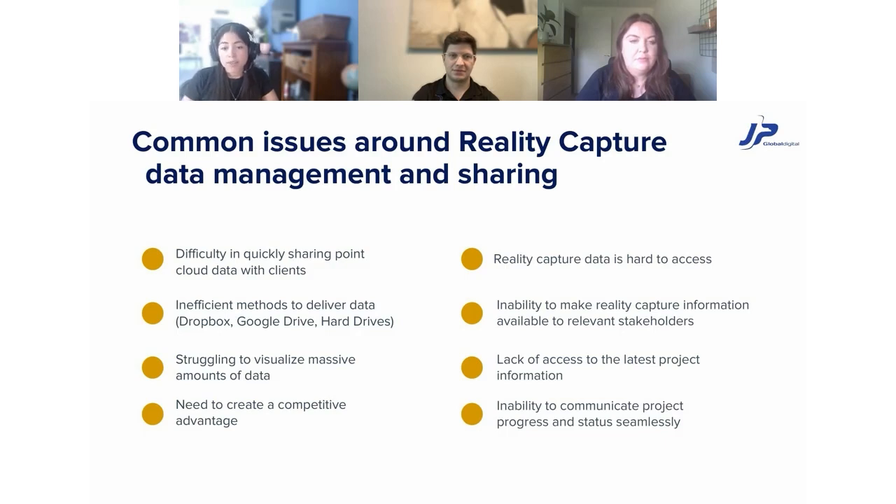So without a streamlined solution in place, some clients, some people may struggle with making sense of the data. They really don't understand what they can do with it. And of course, this all leads to delays and potential reworks. Additionally, the process of onboarding clients who are unfamiliar with this kind of data, with point clouds and reality capture, of course, can be time consuming.